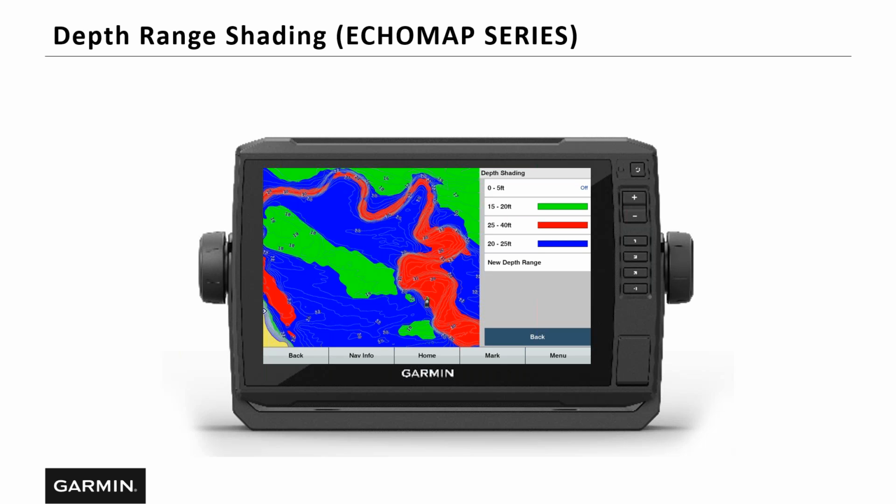Yeah, and it ties into your app on your phone, the ActiveCaptain app, where I can do the shading on my phone. I can save those waypoints while I'm laying in bed the night before my fishing trip. And when I get out there, it all goes into my unit, and the depth shading. There's a lot of cool pieces to these units. Right, there's a lot of great reasons why you may want to step up to the ECHOMAP series.